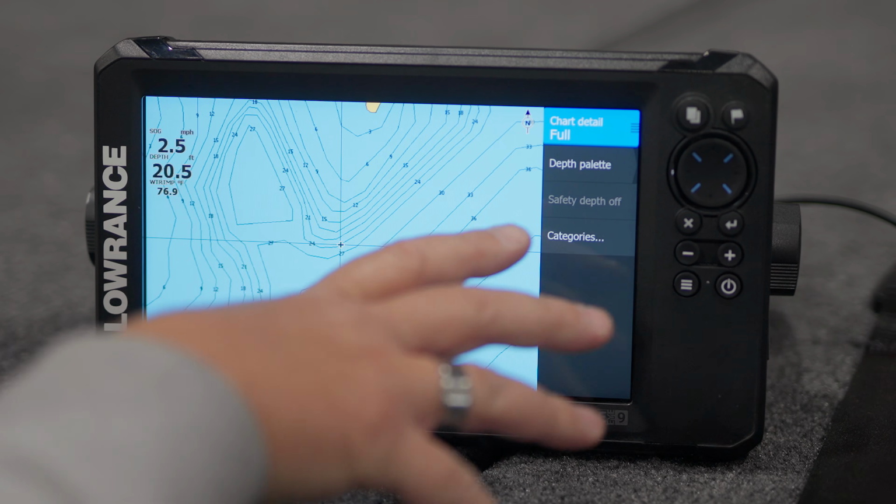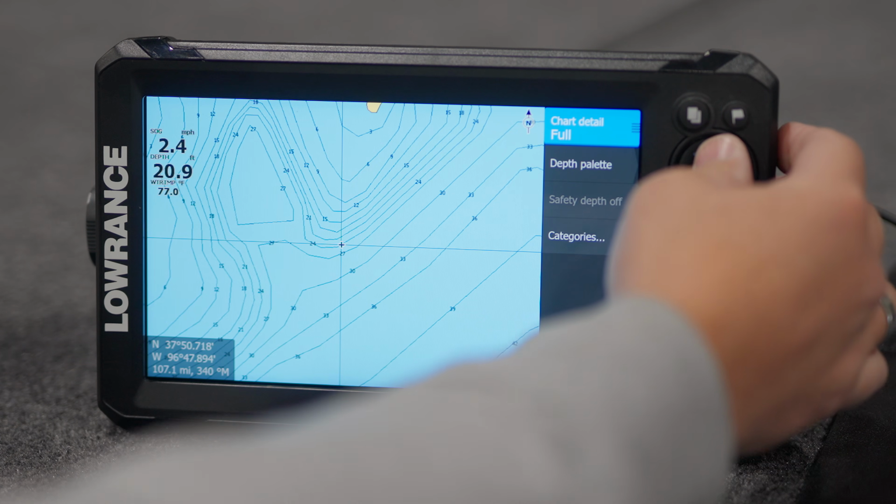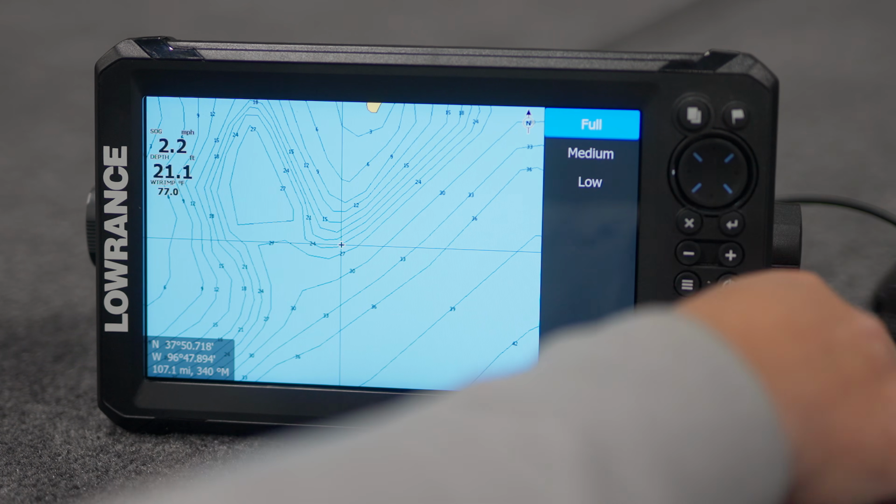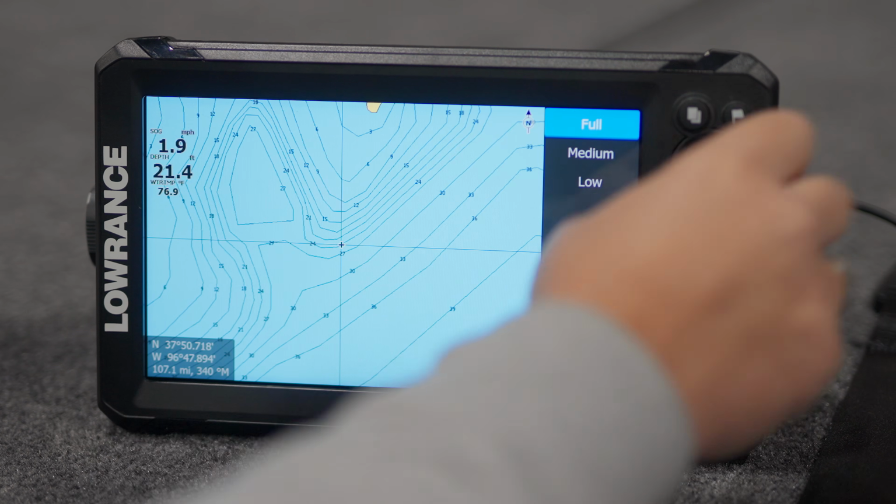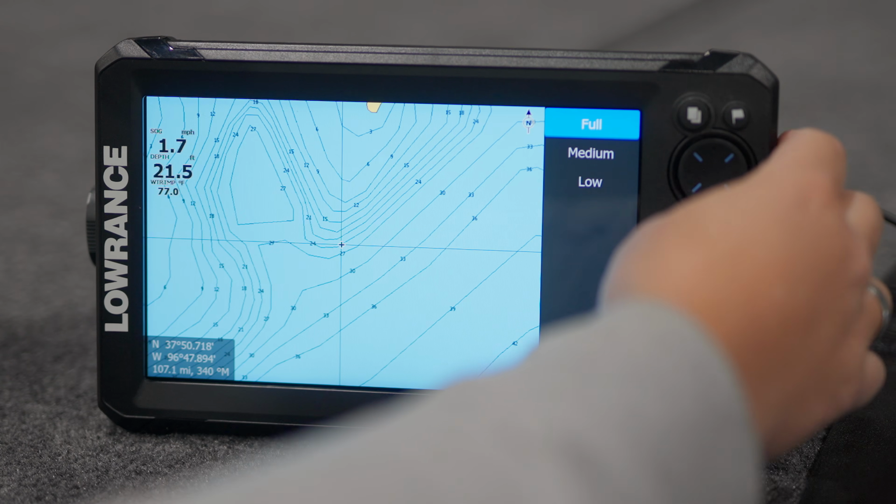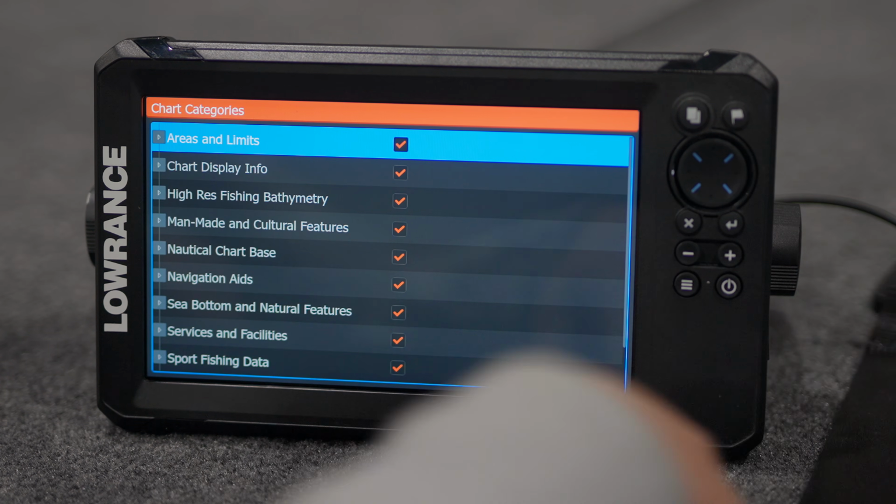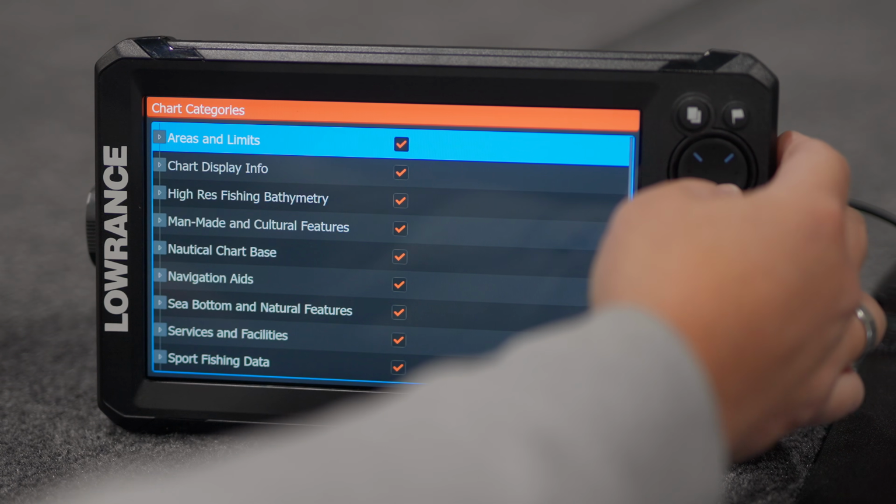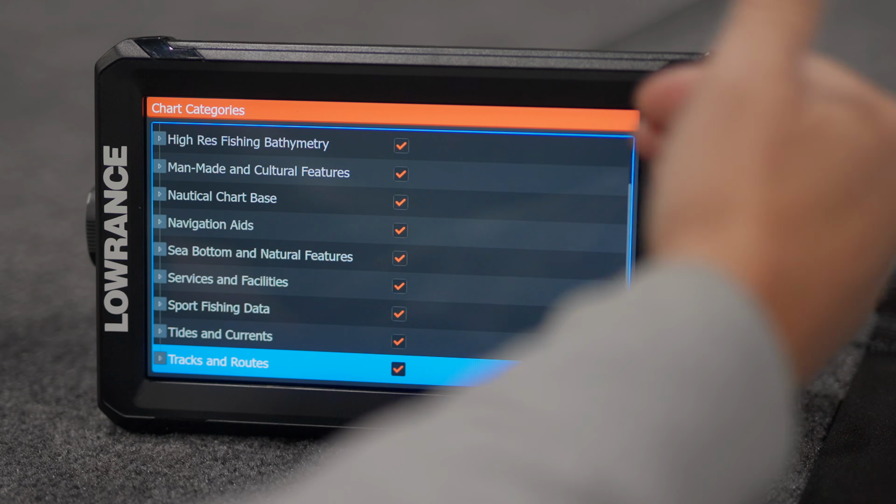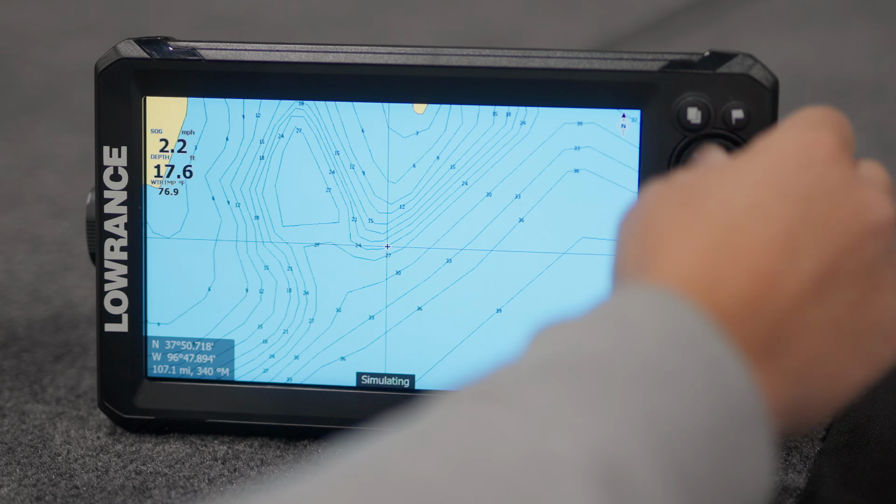We don't have a lot on this because we can't do the depth shading. There's no depth shading here. But you can mess with your detail: full, medium, or low. It's just going to give you what's on that particular lake. Full is going to give you everything that it has. Hit our X to get back out of it. And then our categories, those are all the categories. They come all checked, so that's going to be just like normal. That's going to give you all the options that the preloaded mapping would come with. Hit our X and get out of that.